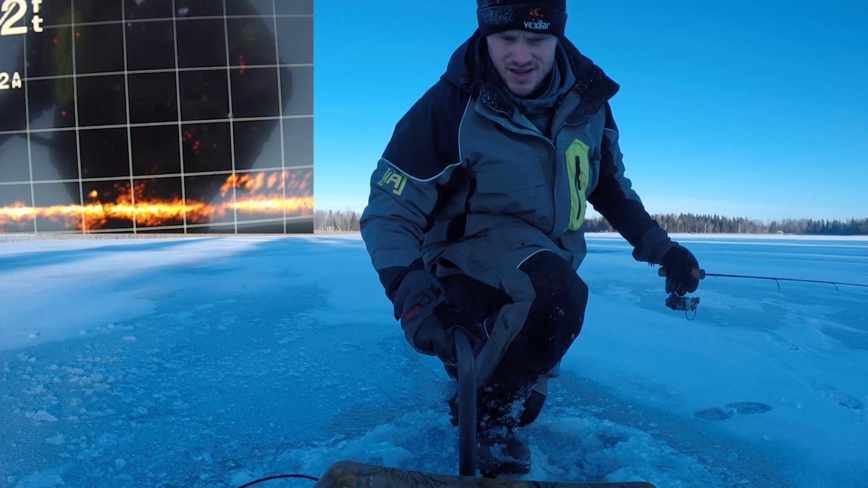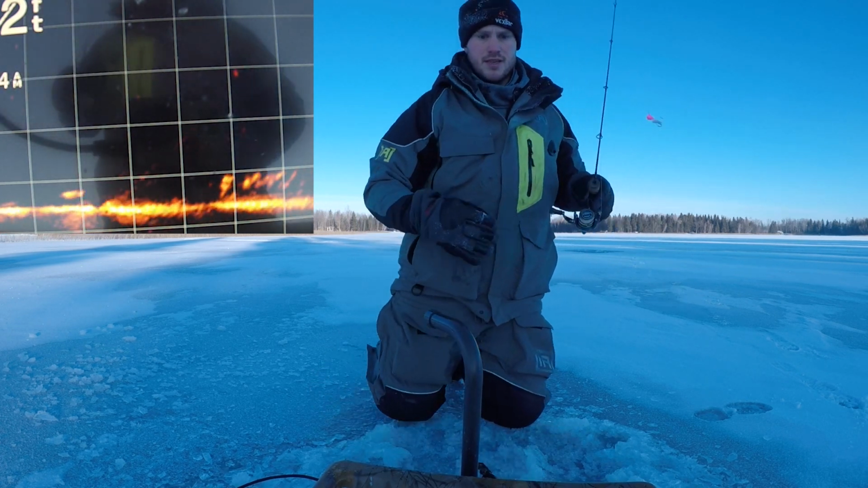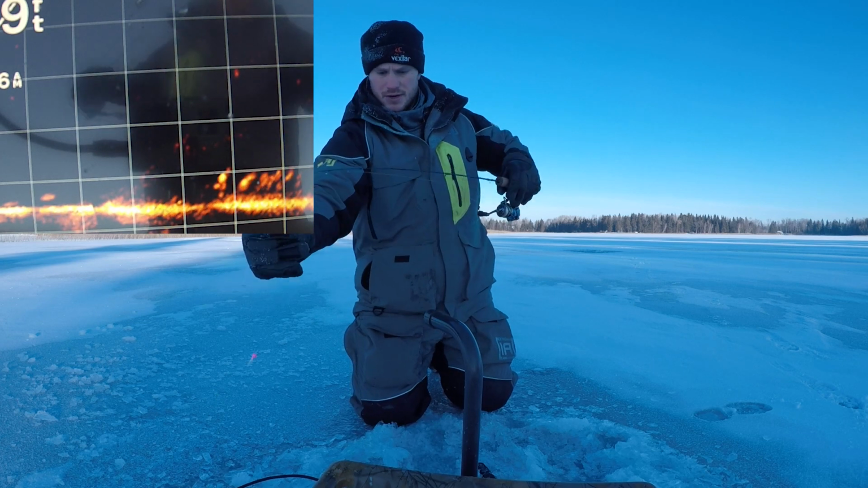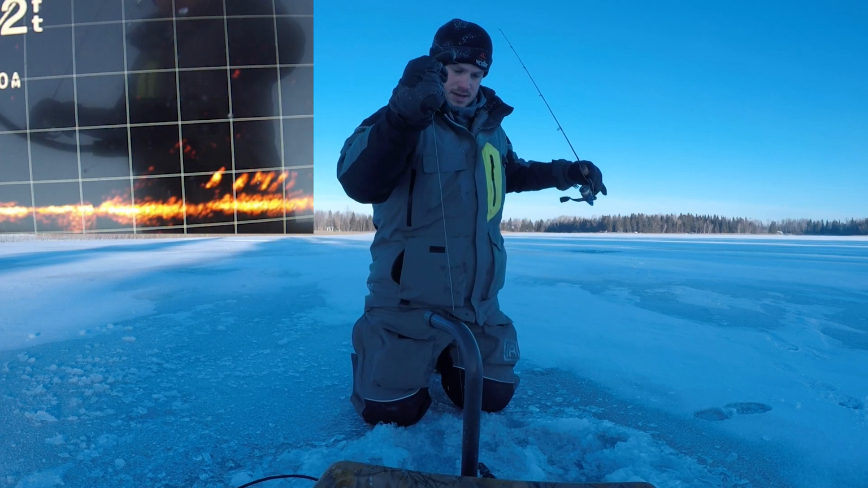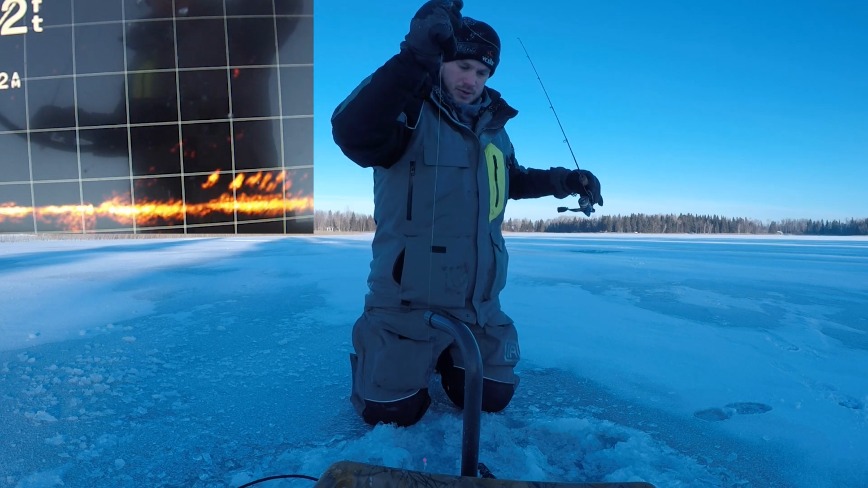Good. They look like, ooh, there's one right underneath. That one looks like a little bit bigger fish. I don't know if that's a crappie. I should probably get my tip up set up like I was hoping to.